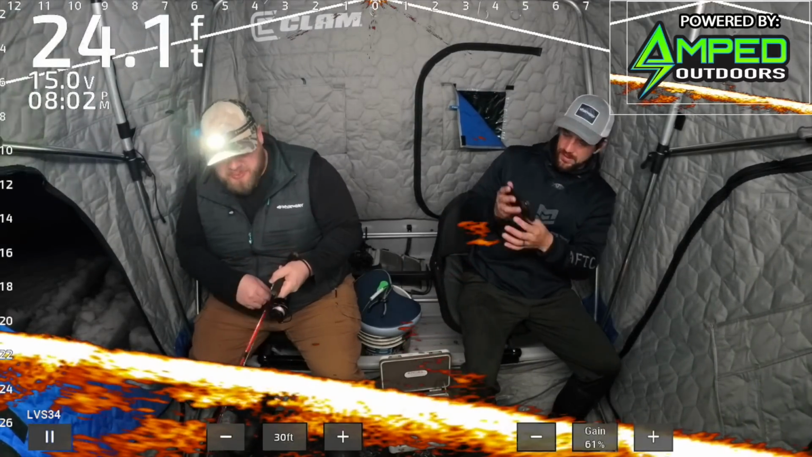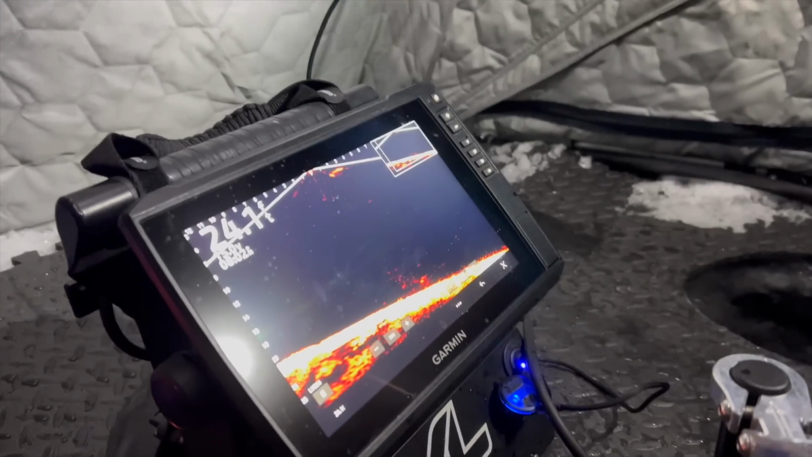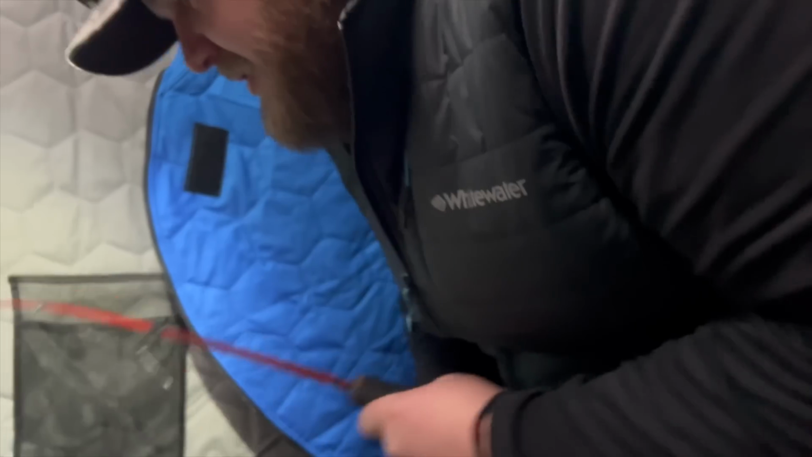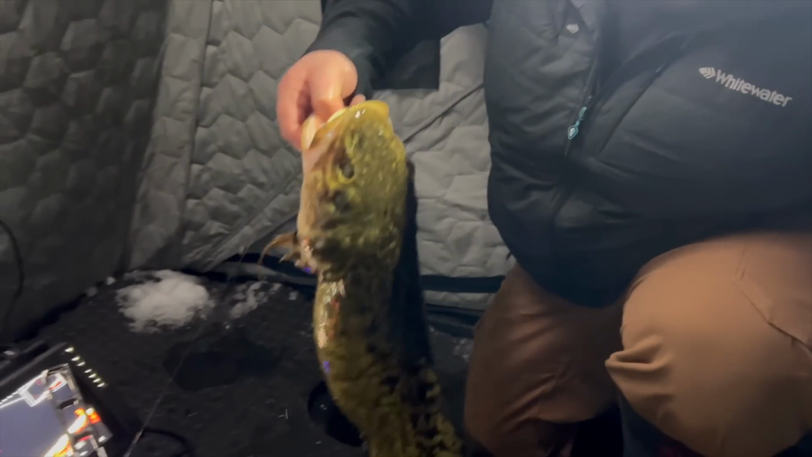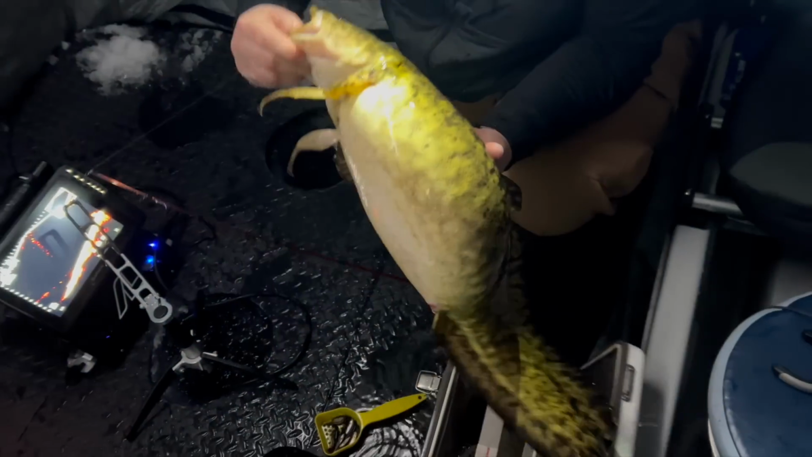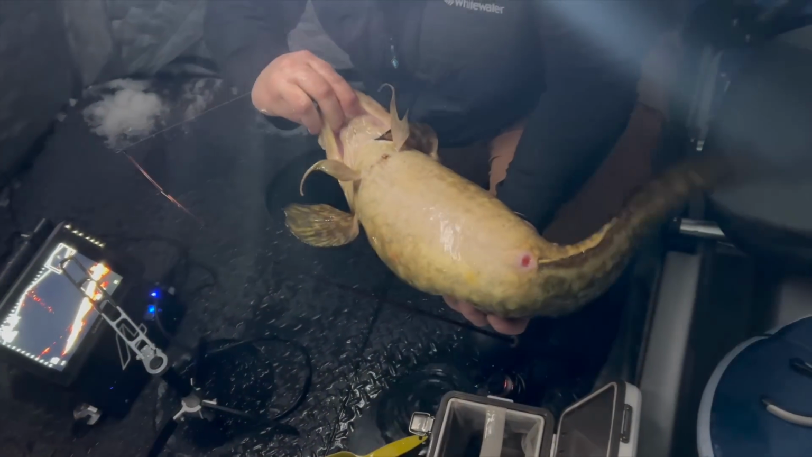Dude. My turn, man. This was belly to the bottom. I just saw some flickering on the bottom and just started pounding that spoon on bottom, and sure enough, ooh, it's another good one. Dude, that one has got the belly to go with it. Look at that. Holy smokes. Pre-spawn burbot.